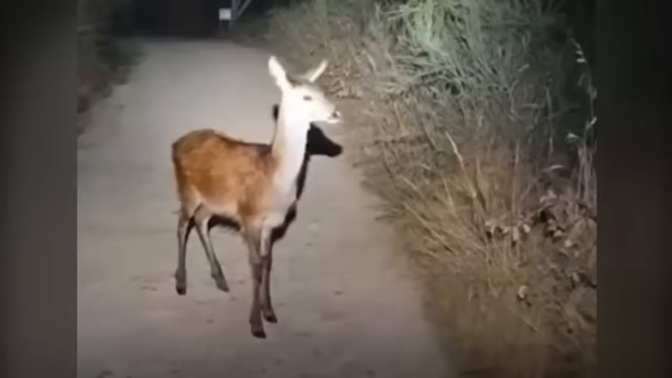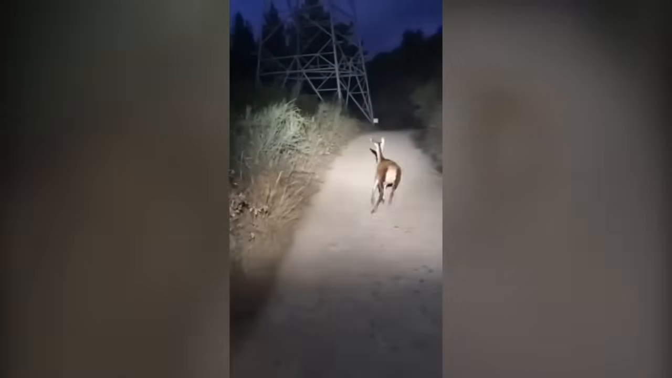Deer with crooked neck. Driving on a forested road, this driver came across a deer, which felt like a normal occurrence at the start, but turned out to be a terrifying experience for the driver.